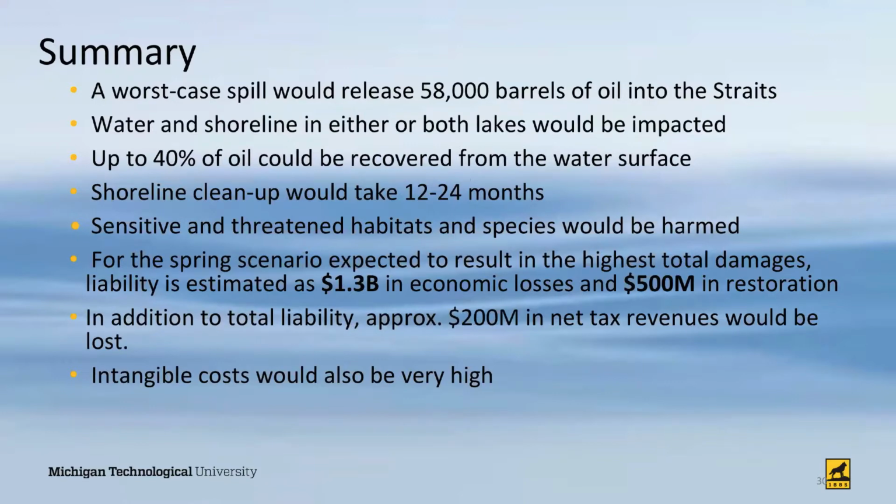Lakes would be impacted. Up to 40% of the oil could be recovered from the water surface. Shoreline cleanup would take 12 to 24 months. Sensitive and threatened habitats and species would be harmed. For the spring scenario, expected to result in the highest total damages, liability is estimated at 1.3 billion in economic losses and 500 million in restoration costs. In addition to the total liability, approximately another 200 million in net tax revenues would be lost. Intangible costs would also be very high.